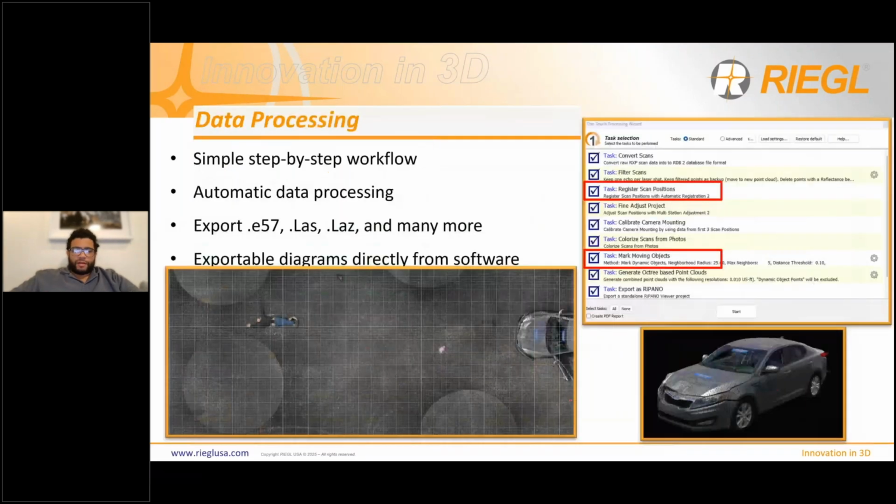So what's data processing like in RIEGL? It's automatic and it's very simple. There's a task list that you see on the right-hand side here that shows you all of the different tasks you can do on a point cloud. You're simply going to check off which ones you want to perform, and then the software will automatically perform those tasks. There's very little manual work being done. You can make adjustments to these individual tasks and change them up a little bit.